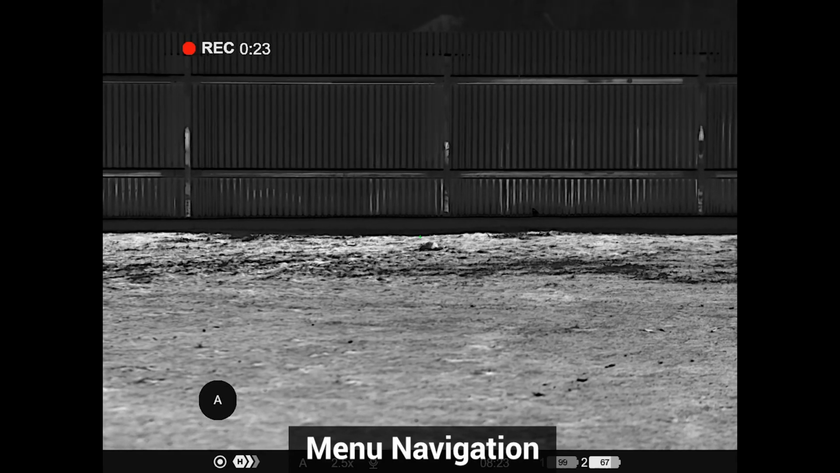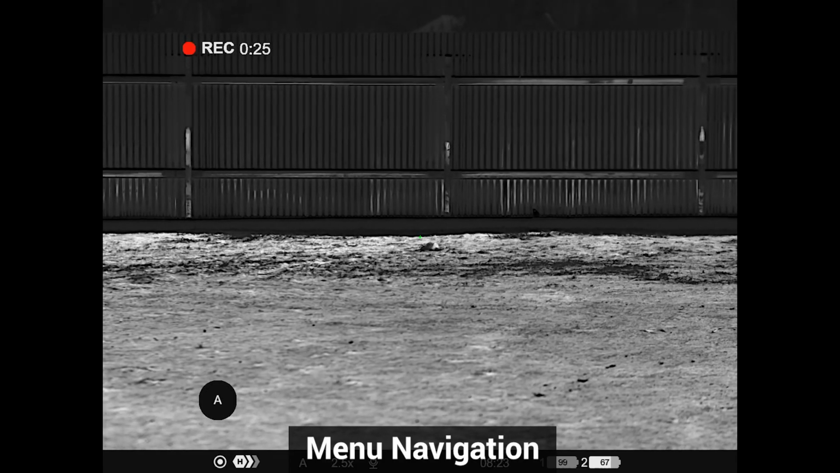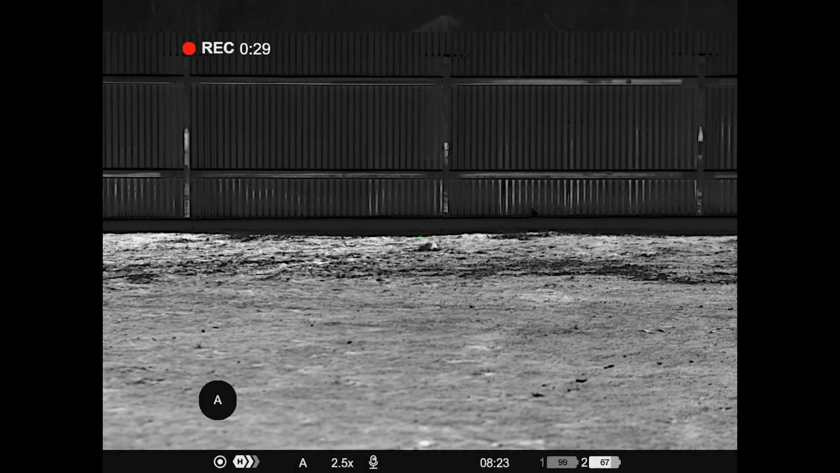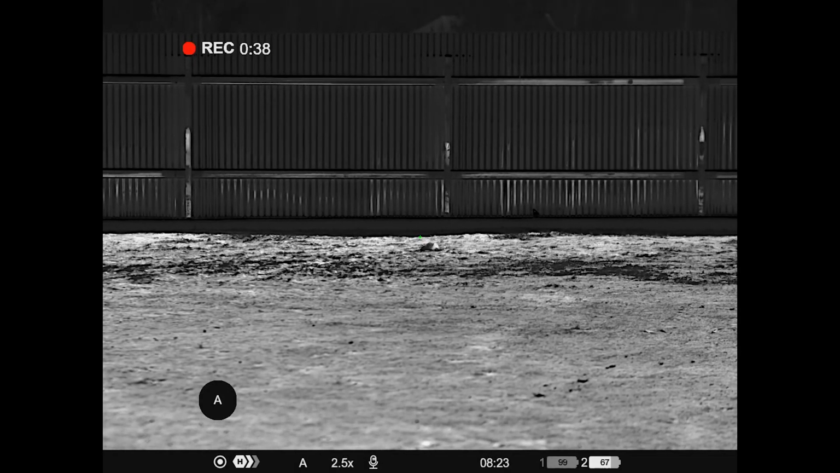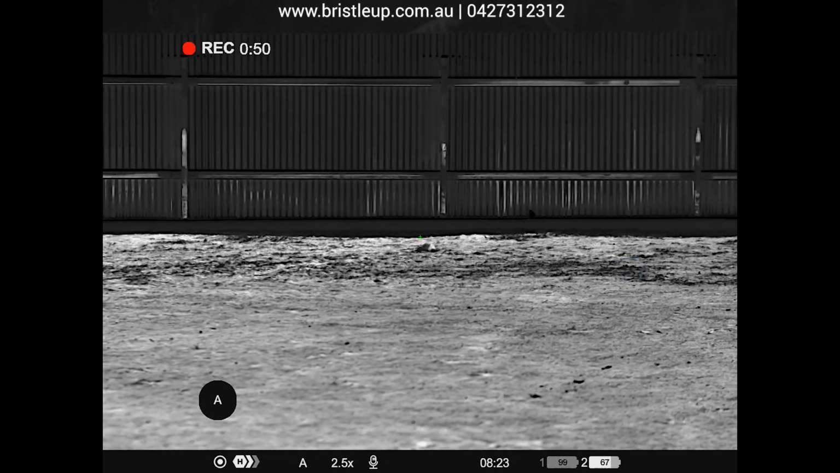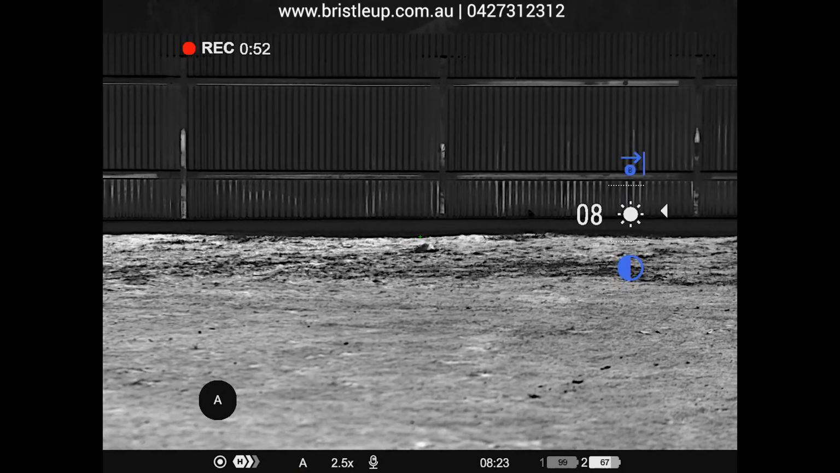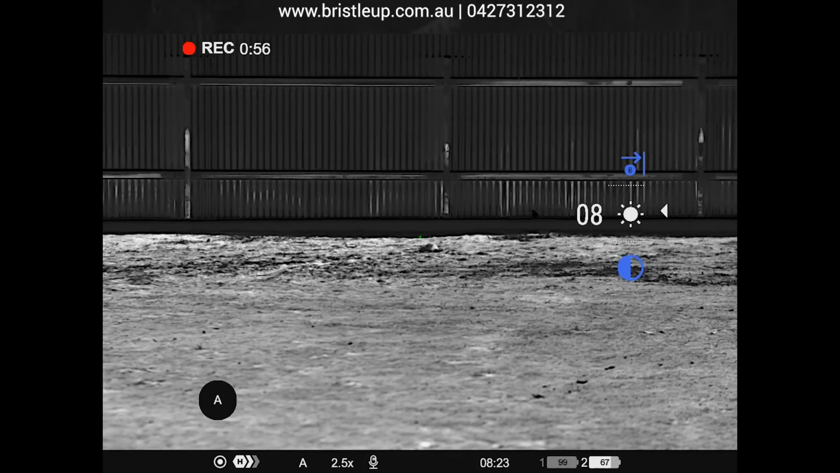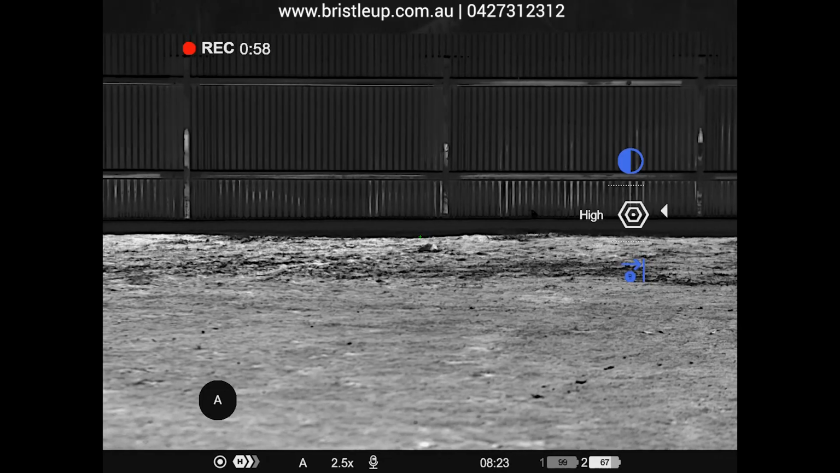Alright, so let's take a look at the menu systems on the new Thermions. First, we're going to check out the quick access menu, which you can access with a single press on the scroll wheel button. As you'll see, the little quick access menu will pop up there, and a single press again will allow you to navigate through the different options in the quick access menu.